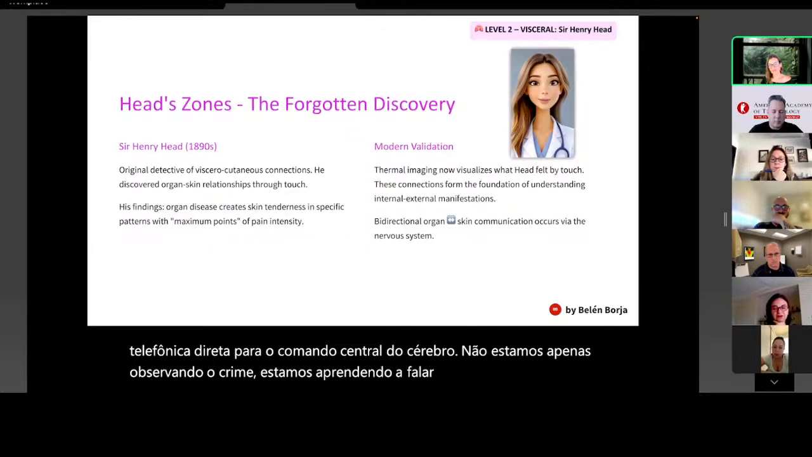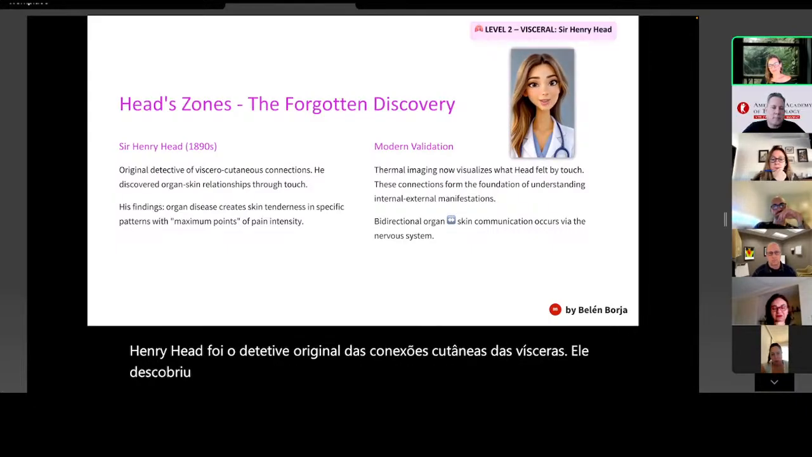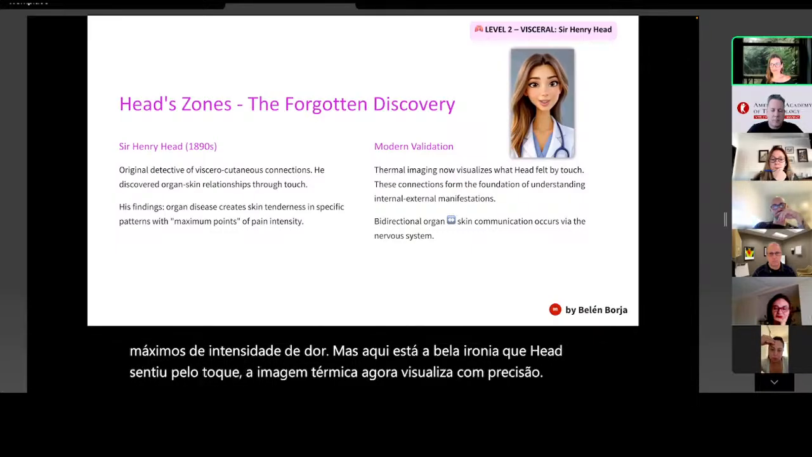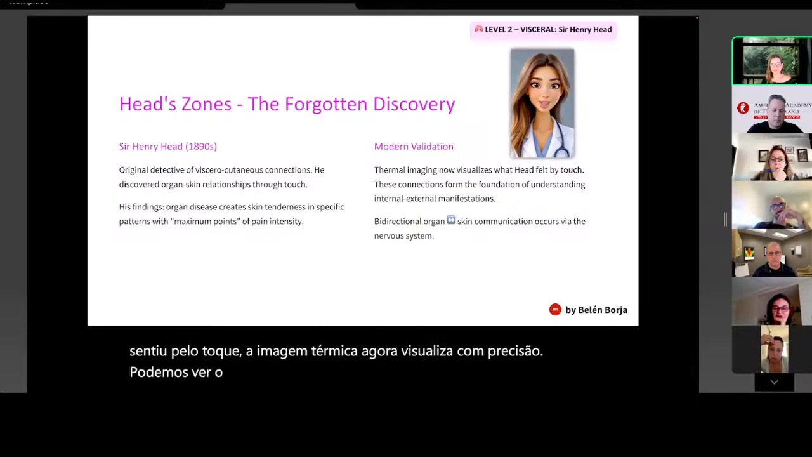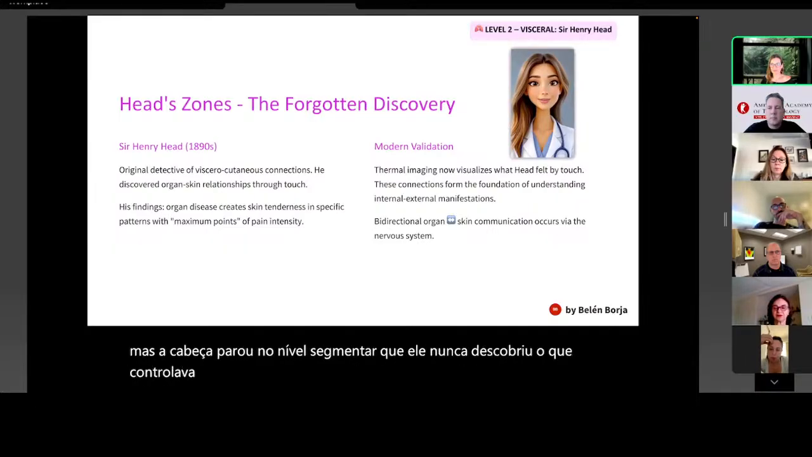Before I reveal my suprasegmental breakthrough, let me show you how thermal imaging validates what organ-skin relationships through touch. Pure detective visualizes with precision. We can see what Head could only feel. Today we know that bidirectional organ-skin communication occurs via the nervous system. Head touched the truth. We can now see it in living thermal color. But Head stopped at the segmental level. He never discovered what controlled it all from above.